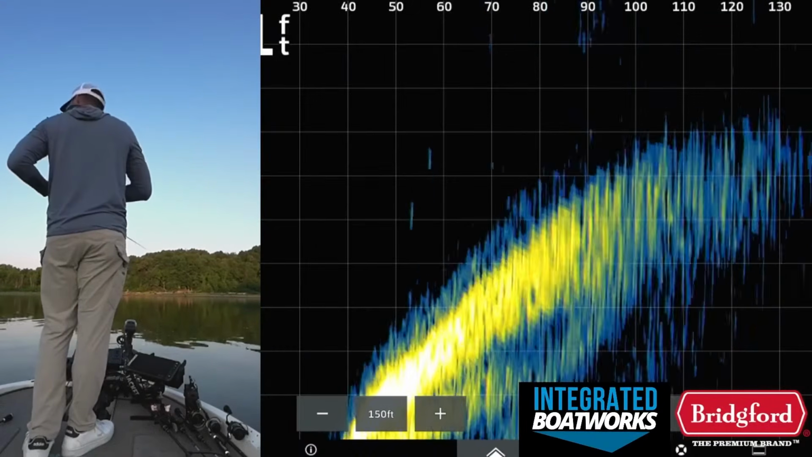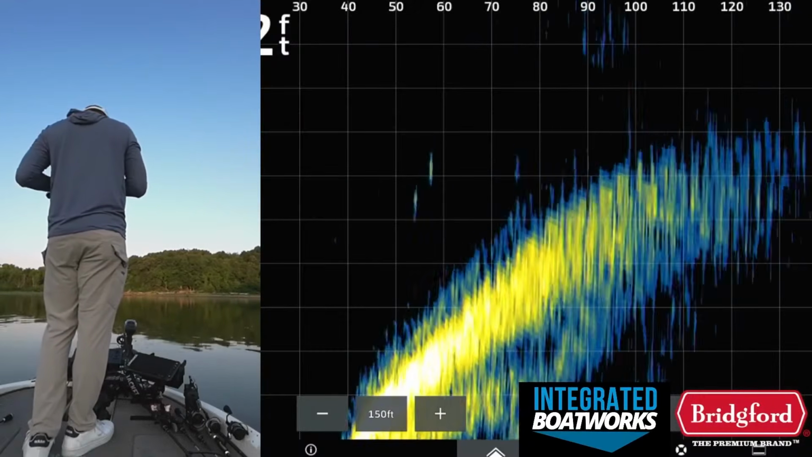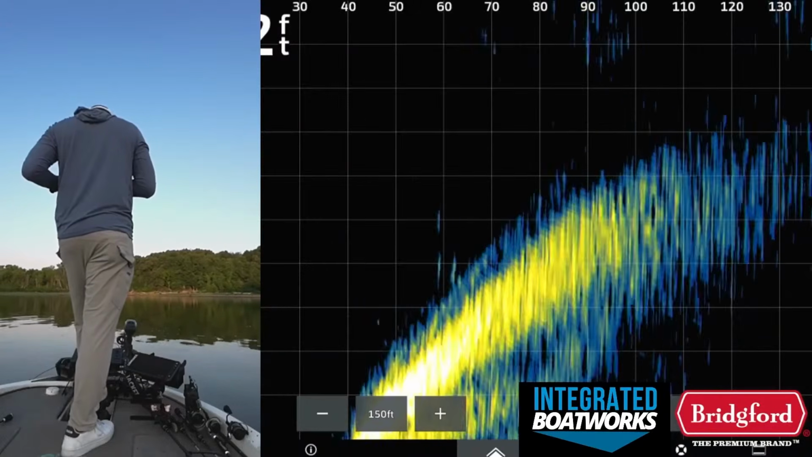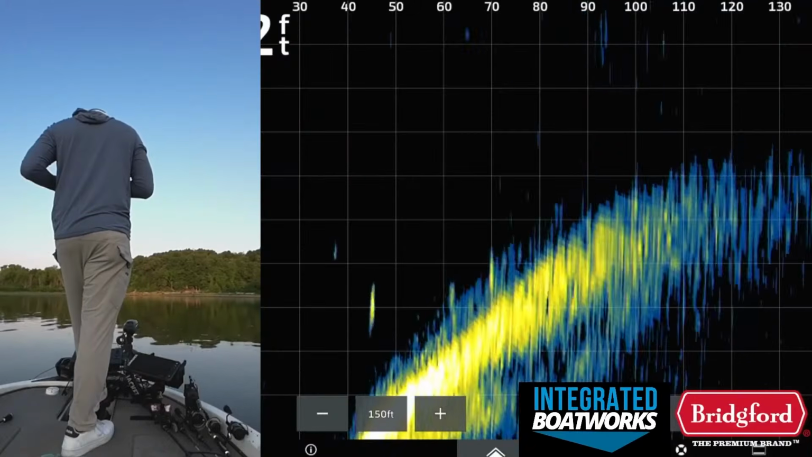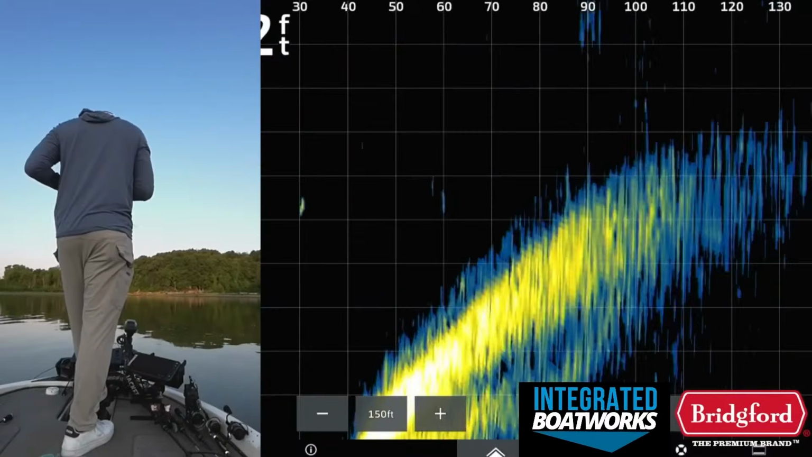It's a nice school of fish, to be honest. There's one on my bait at 30 feet. Just not that interested.